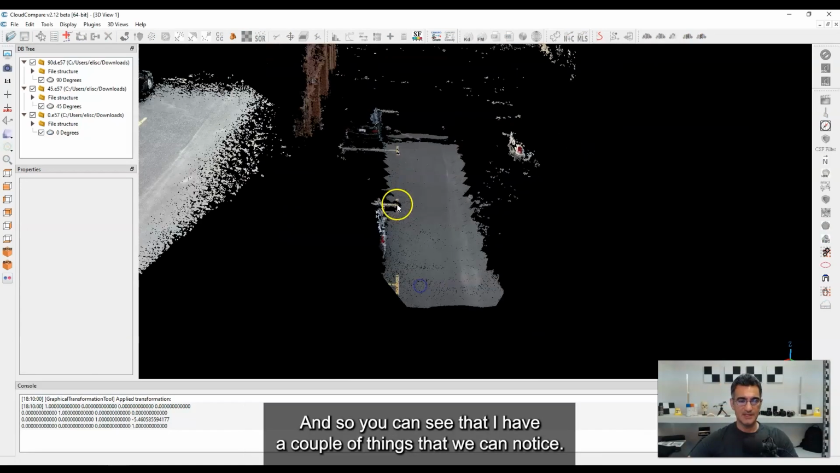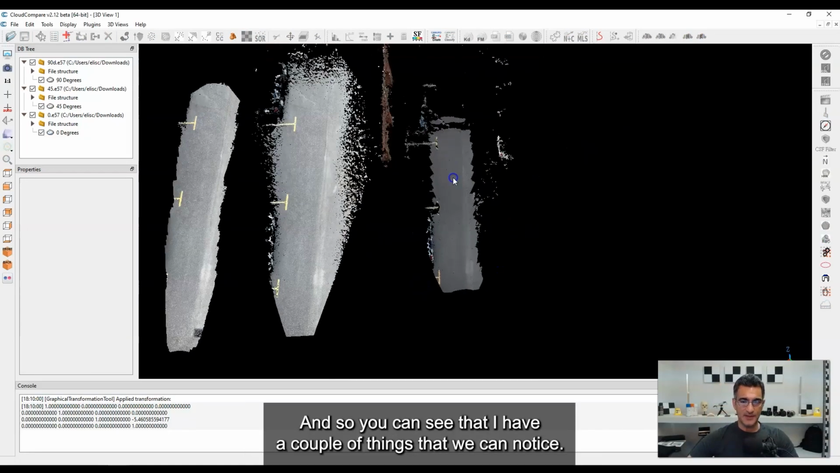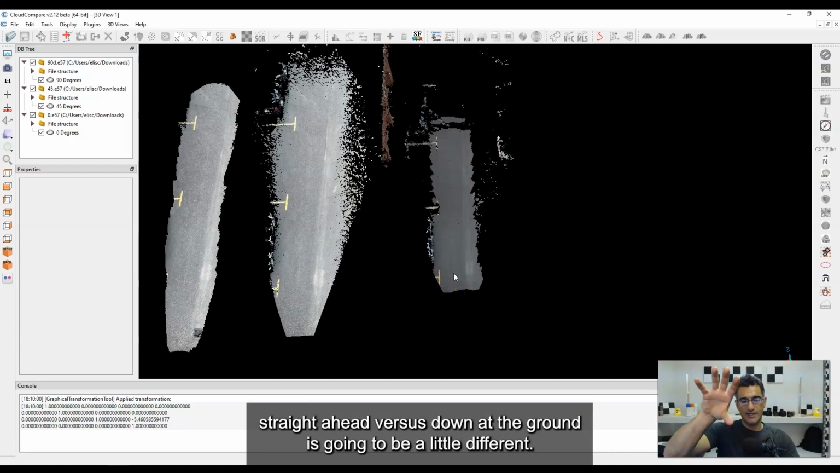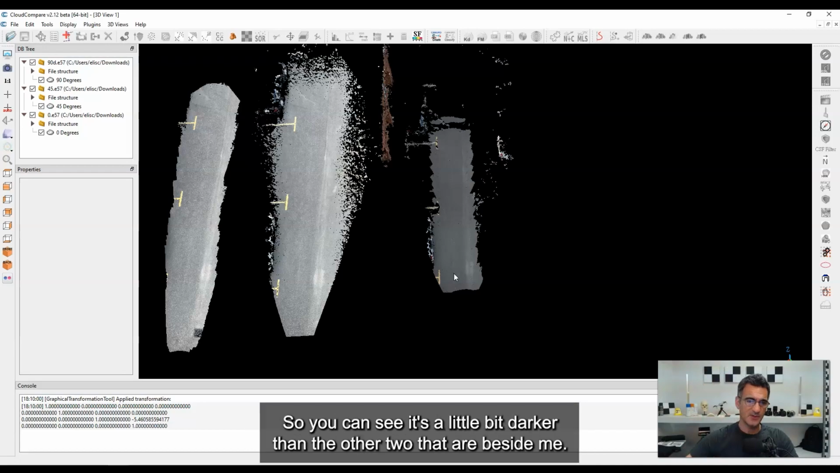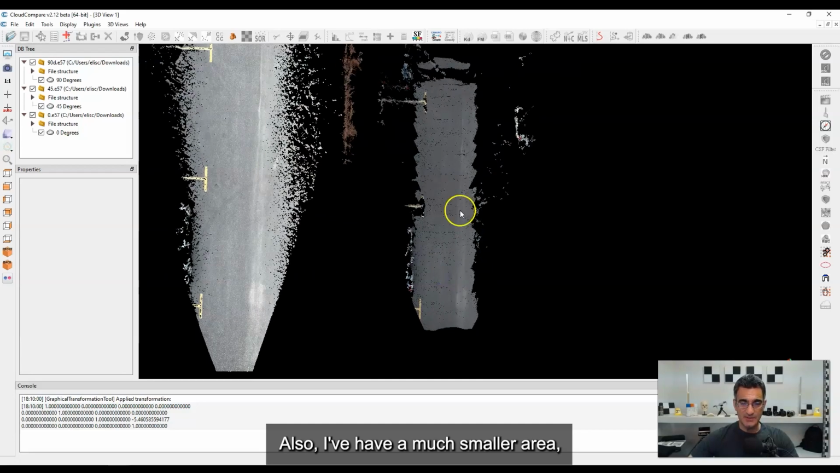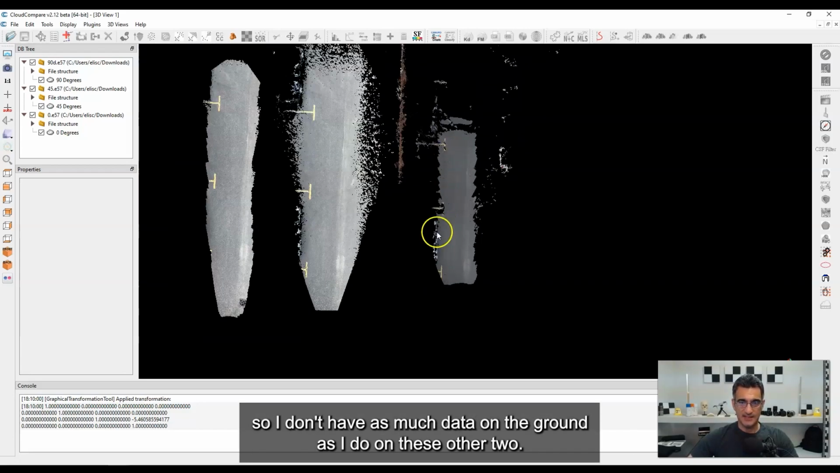And so you can see that I have, well, a couple things that we can notice. First, the color is different, right? And so the exposure that it's getting from looking straight ahead versus down at the ground is going to be a little different. So you can see it's a little bit darker than the other two that are beside me. Also, I've caught a much smaller area. So I don't have as much data on the ground as I do on these other two.